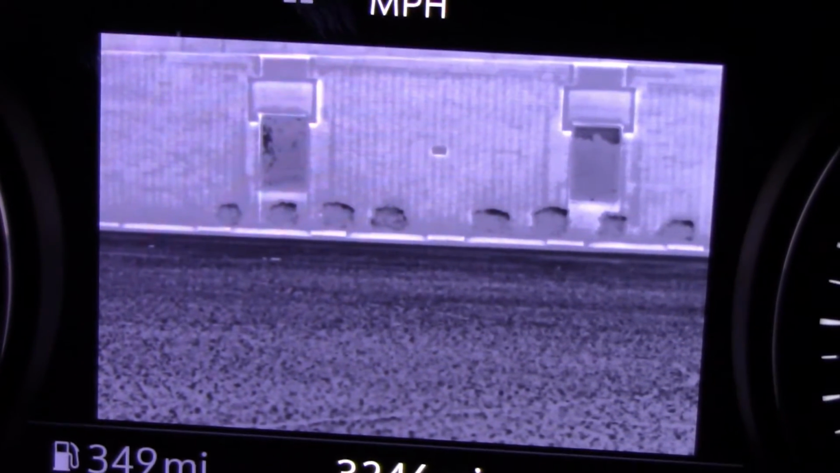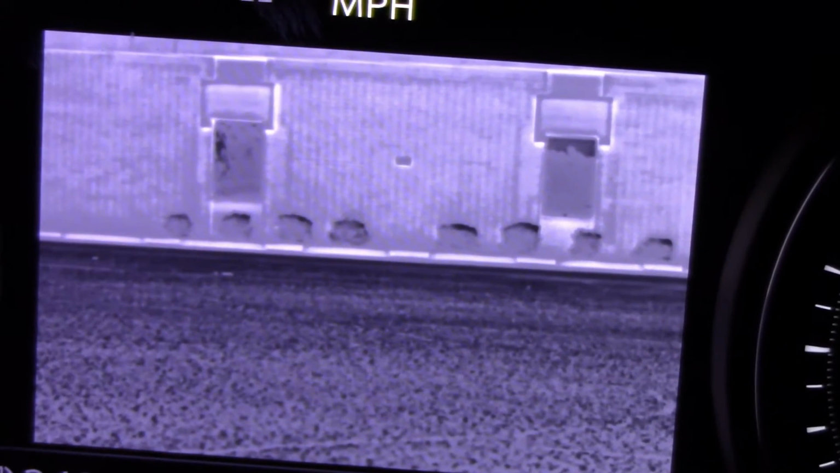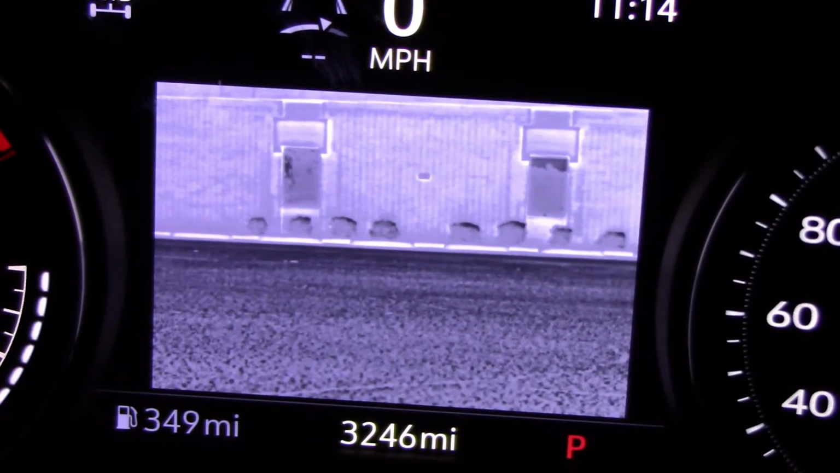Alright, here we have the headlights on the wall, 33 yards away, low beam, very bright, decent height. High beam, very powerful. Now it's totally dark. With that thermal vision, we can still see the bushes and the windows. Pretty good resolution. Dark. It actually looks better than it is on my cheap camera. Looks better in person.